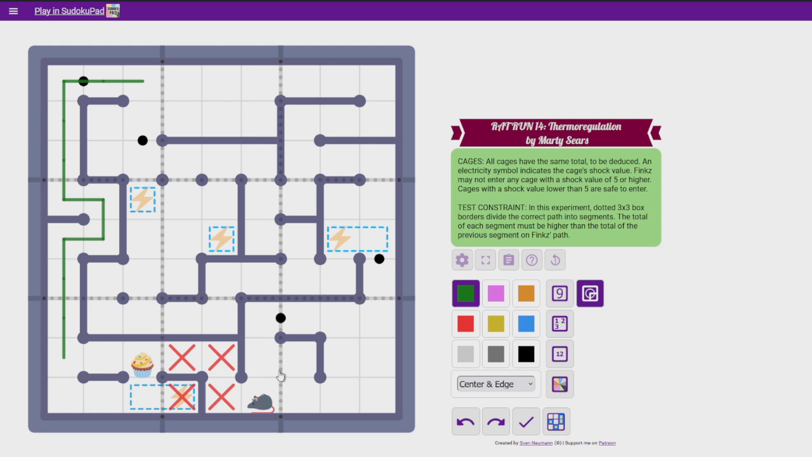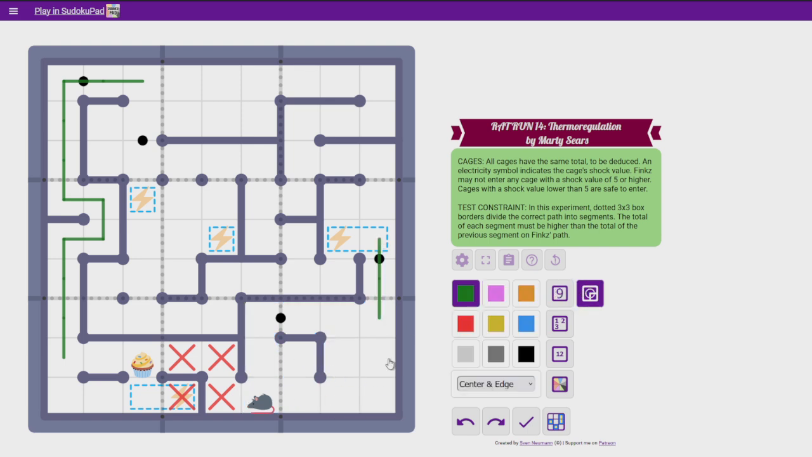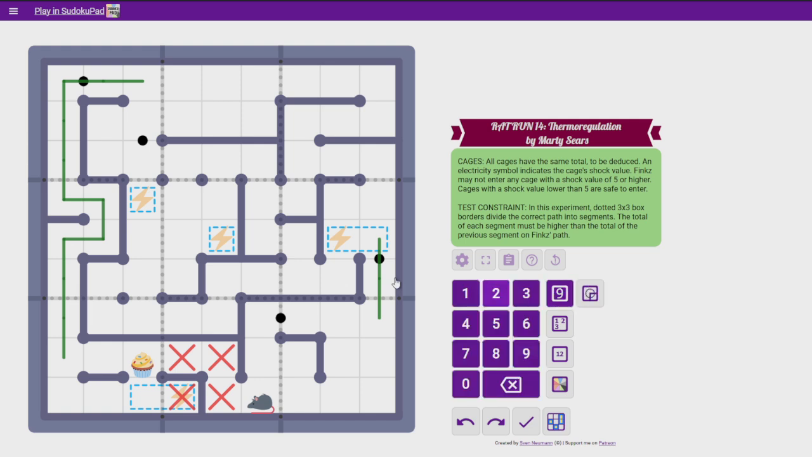Okay, well, one other thing we can say is, how does Sphinx leave where she is right now? She's in this little 4x3 area here. She's going to have to leave through there, which does tell us that she crosses this cage. So that must be a safe digit, so that's from 1, 2, 3, and 4. And also she passes through